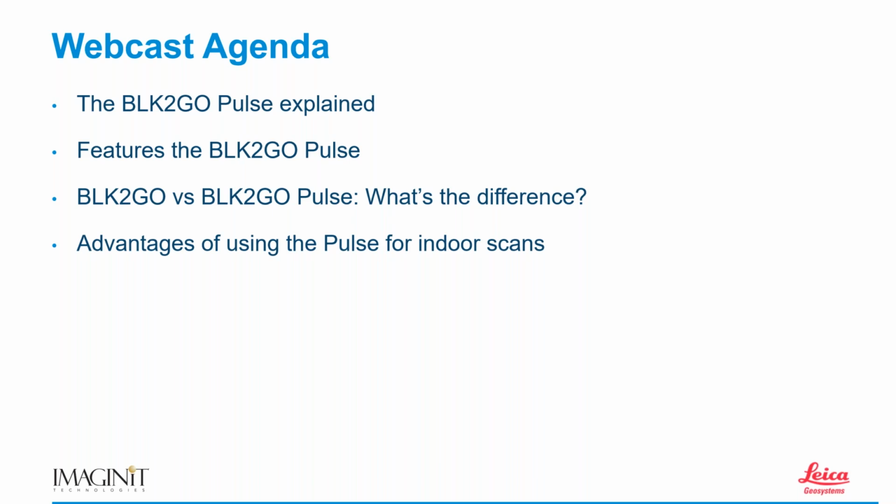I'll try to bring up my webcam here when that time comes, and we'll talk about the advantages of using the PULSE for some indoor 3D scans.